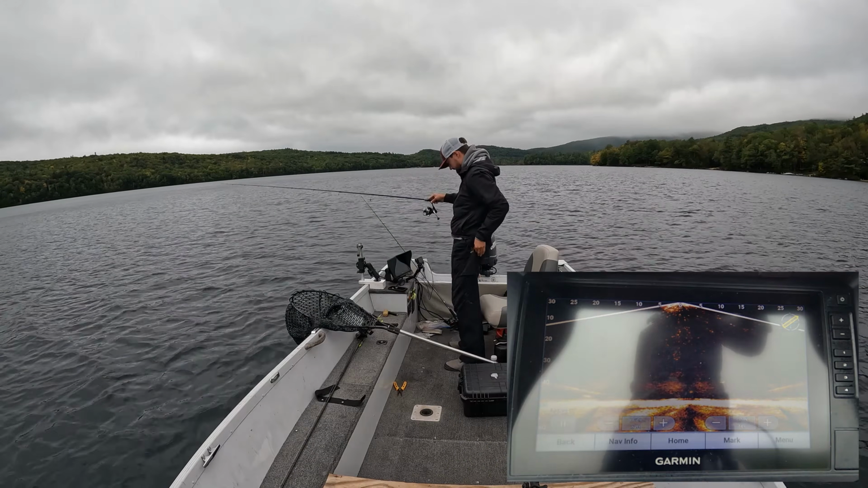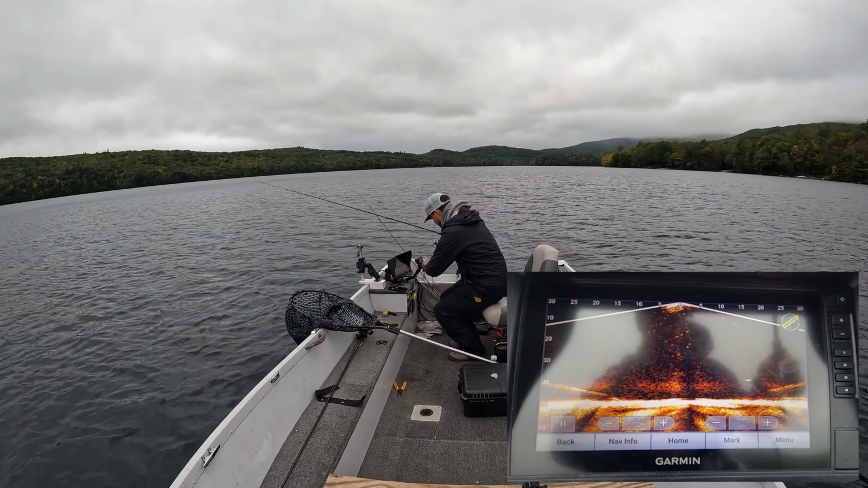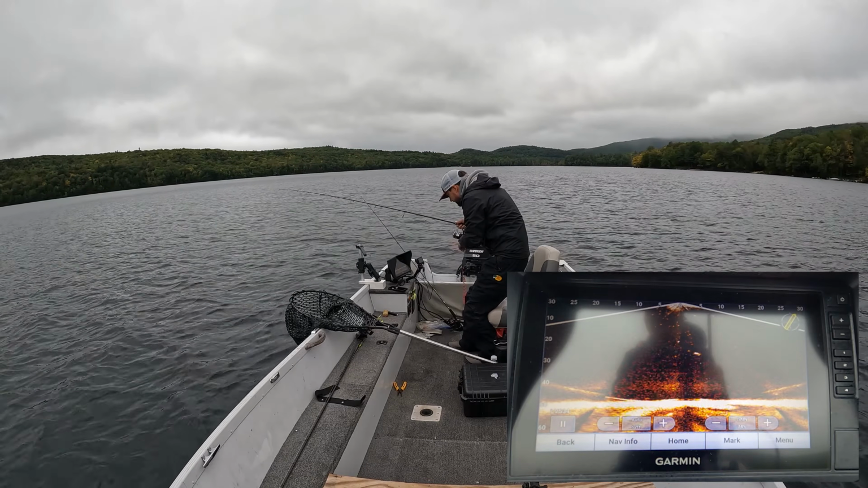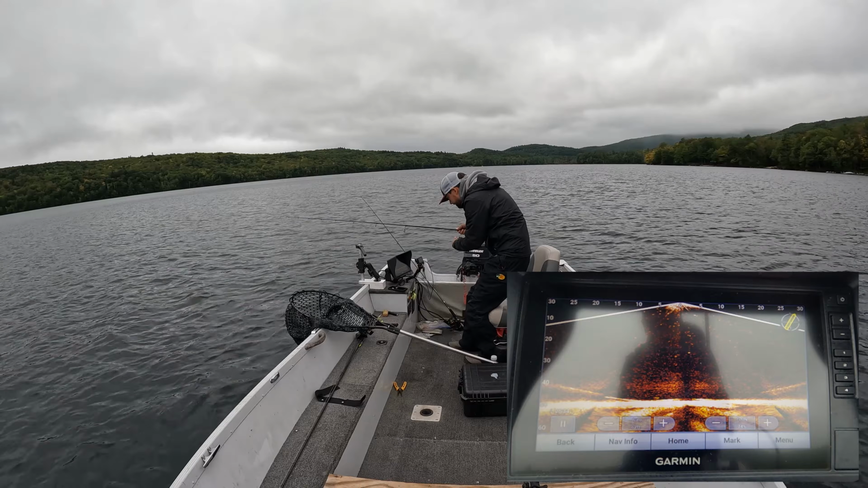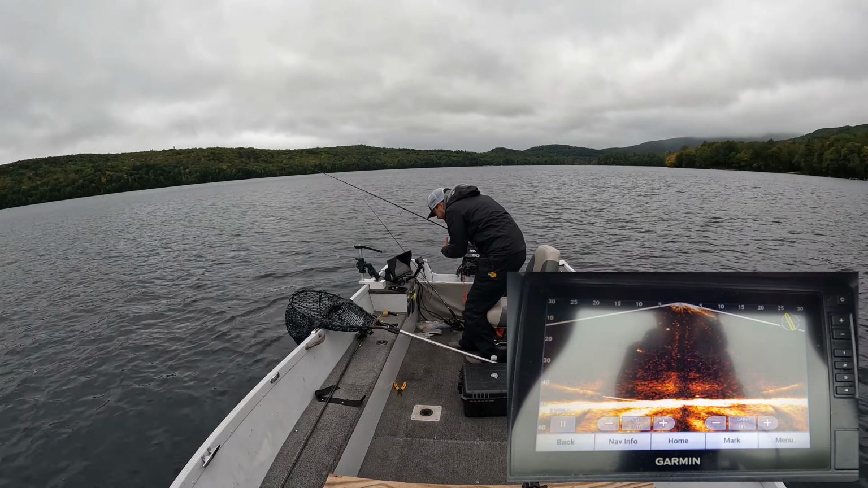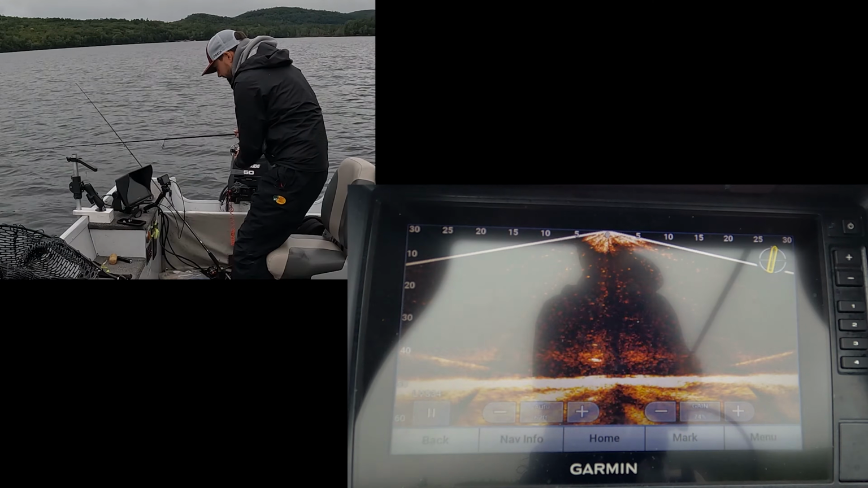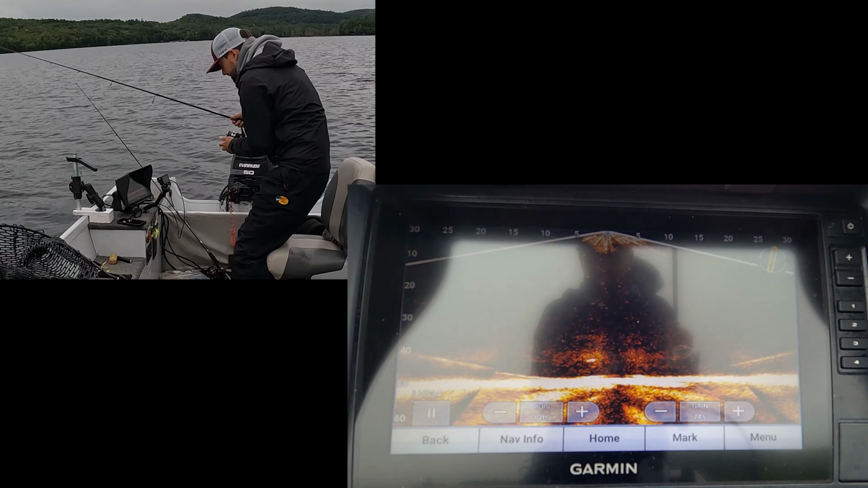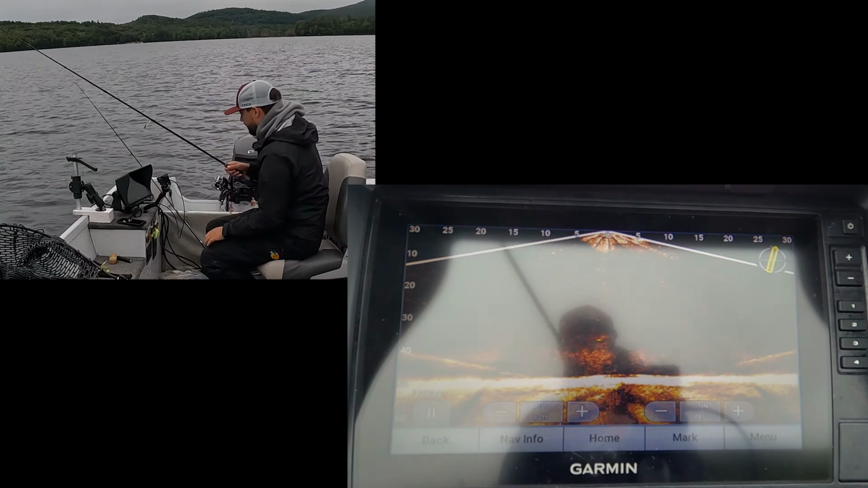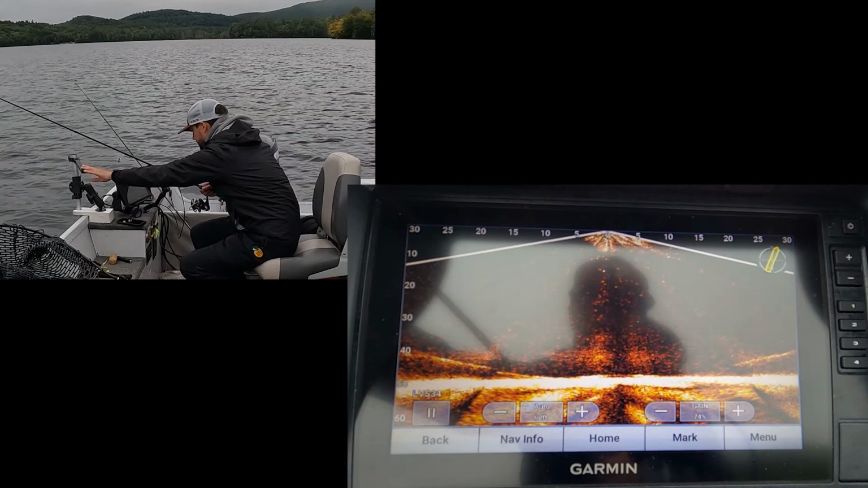His buddy's down there still. Another one's coming right in. So fish. Oh, here he comes. Oh, he was hot. Hot, hot, hot. That bottom one's the bigger one. They don't want to chase, but that other one just, both of them came absolutely screaming in after this thing.